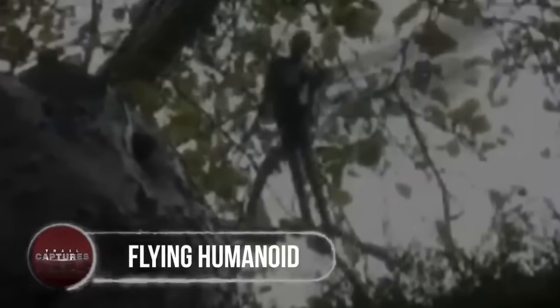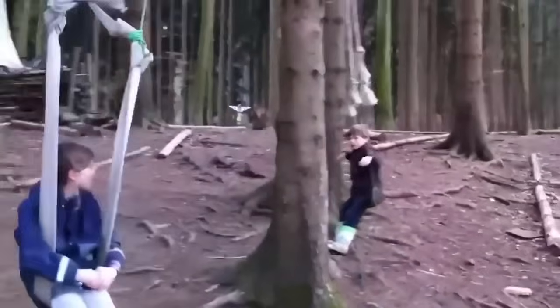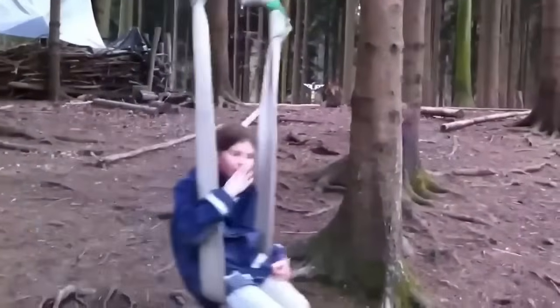Flying humanoid. If the furry humanoids weren't spooky enough, you now have one that can fly. Two young boys, while playing in the backyard of a farm in Kent, United Kingdom, noticed a weird-looking hive. With their father filming the video, they got closer to the hive when a flying bug came out of the hive.